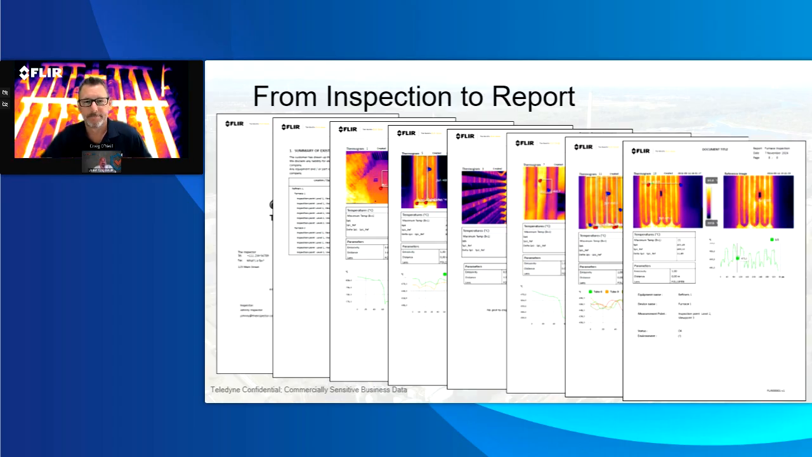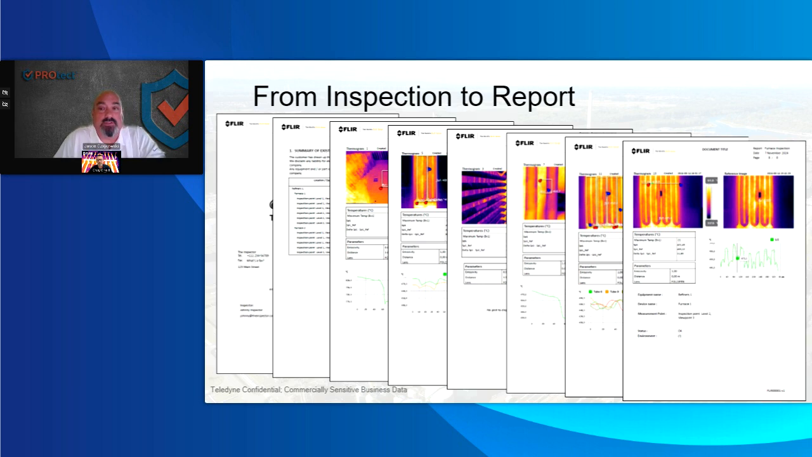Yeah, definitely. A lot of the times the customer wants to see what the burners are doing. By changing the color palettes and the amount of color palettes in there, and then being able to scale it correctly, you can actually see where the burners are heating inside the furnace, whether the flames are going to the left or the right, or they're not burning enough, or you've lost a burner, or just the ability to see so much more with this camera. It's just changed the game for me.